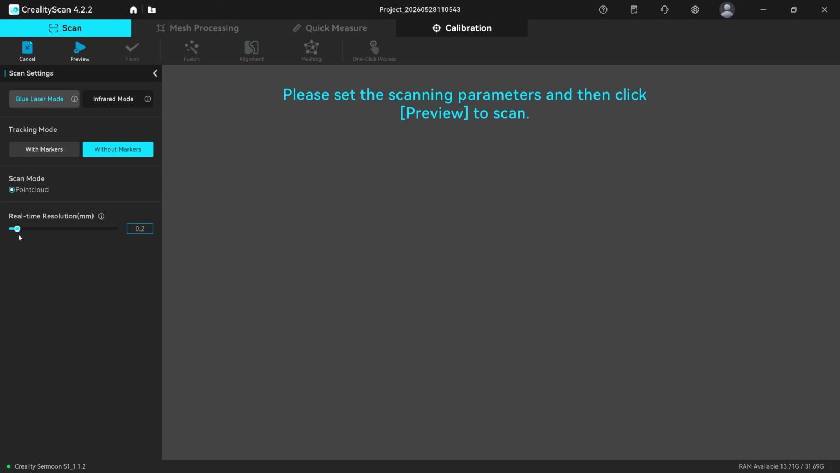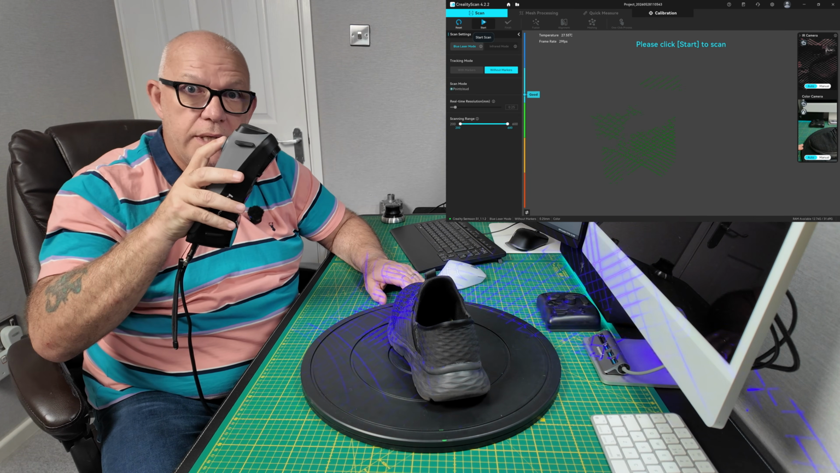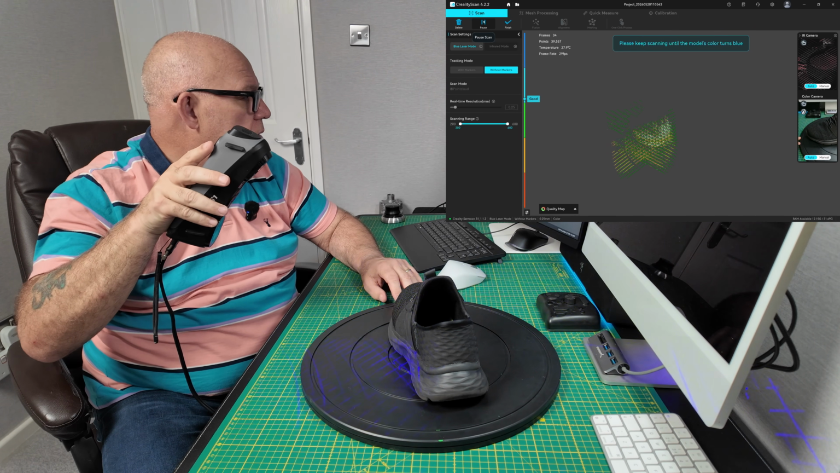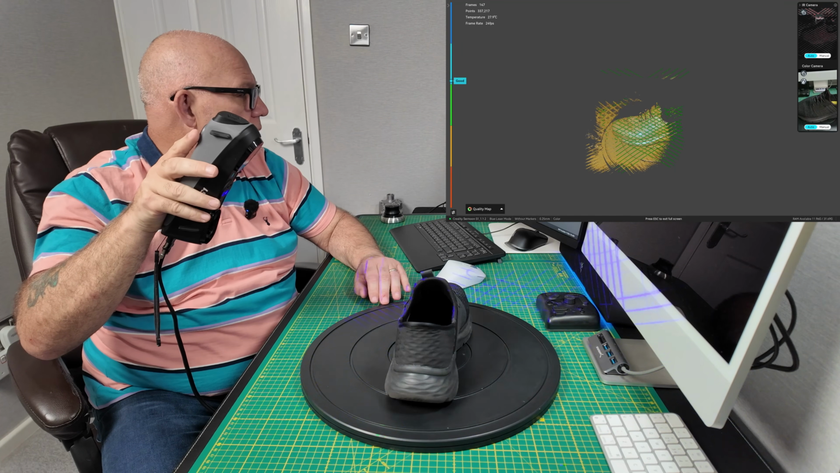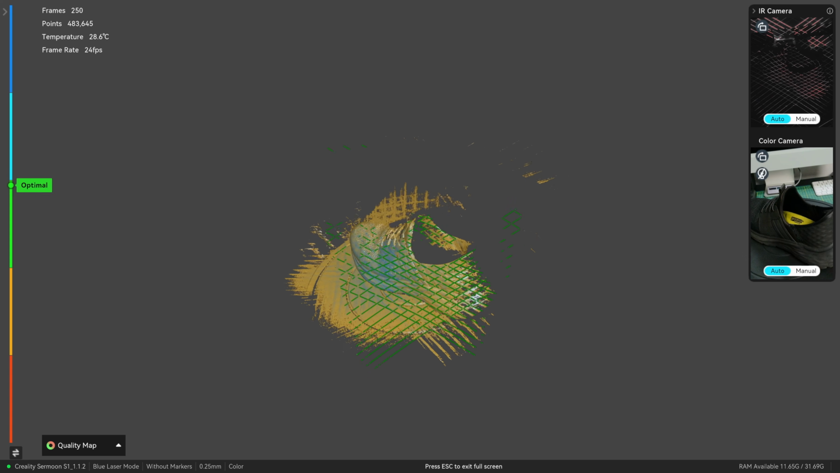So let's bring this down to 0.25 then, which is what we had before. Go into preview, leave everything on automatic, and let's start off with the way we did it before, which was on this side of the shoe. I've got 27 frames a second here. Trying to keep the shoe in the frame all the while.